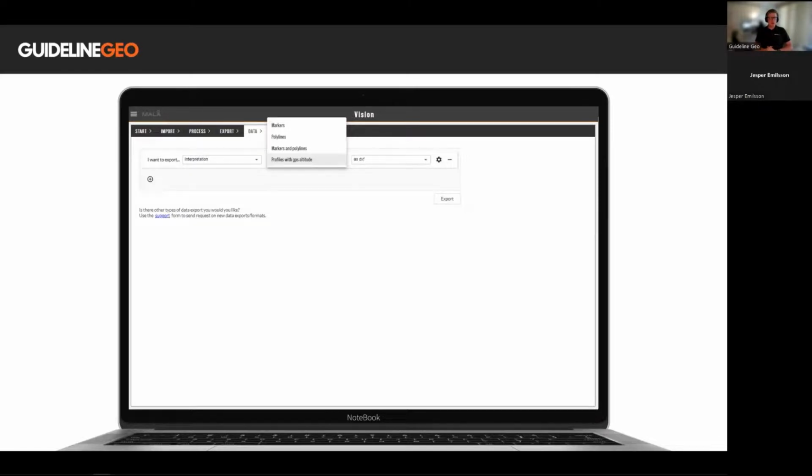This is the view that will greet you when you click the Data tab, or the Export and Data tab. You will then be presented with the option of either exporting your data, your interpretations, or your snapshots and images.